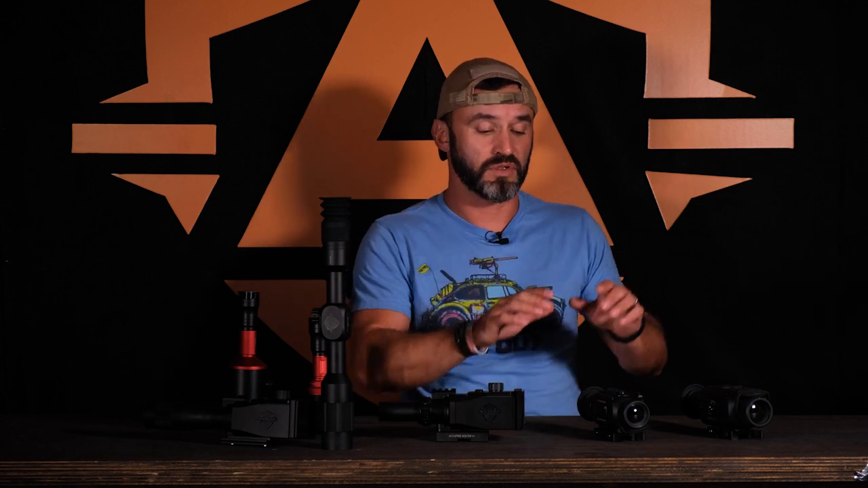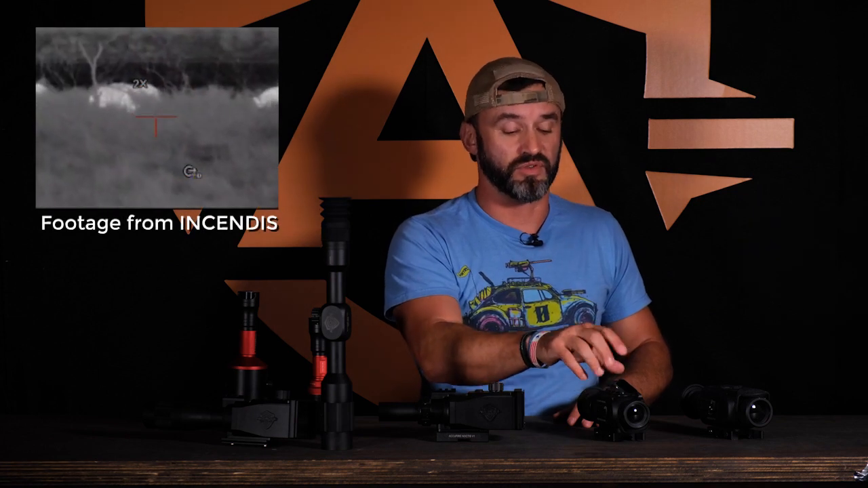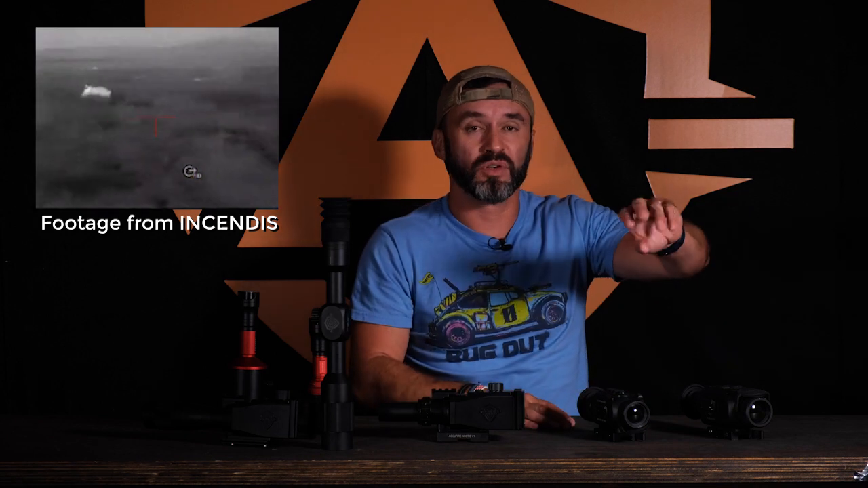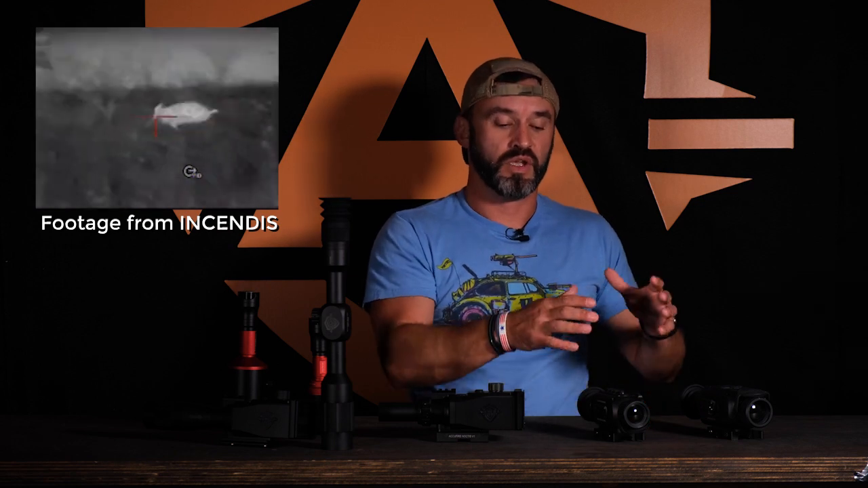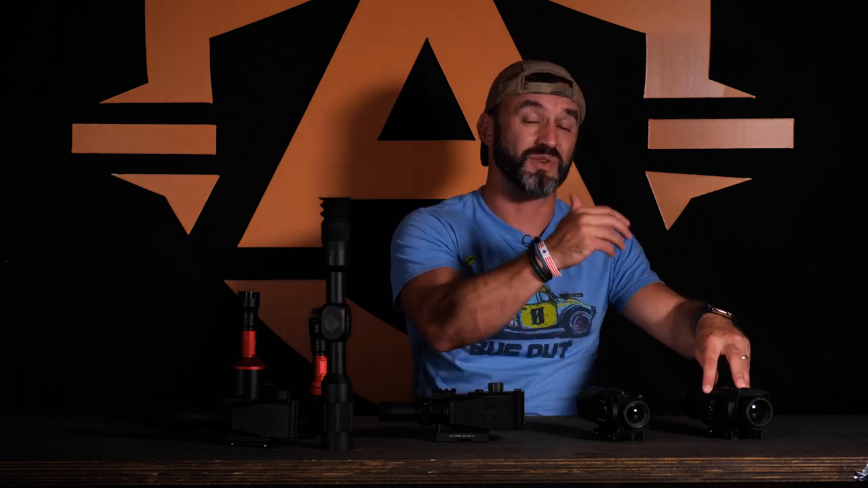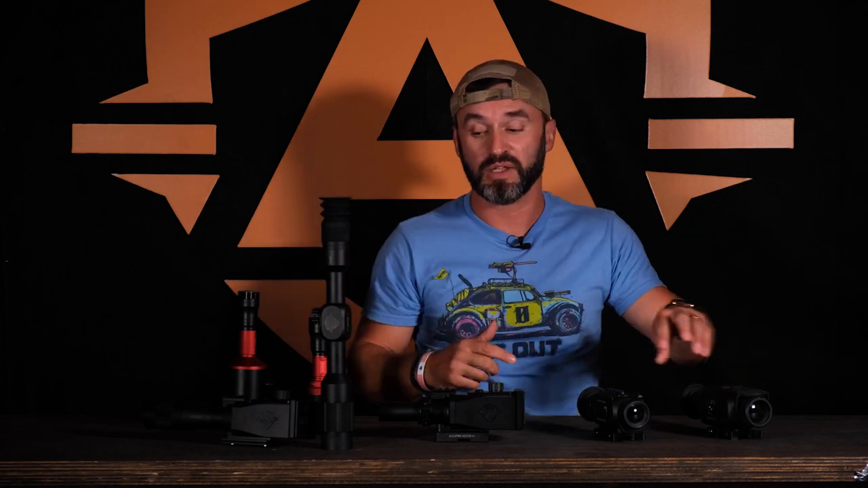Now here's the difference. With a thermal, if something's hidden and you don't know what's out there, this thermal is going to let you know. There's heat trackers, all kinds of things. You can see everything, every little squirrel, every little chipmunk. But now your depth perception is off a little bit. So it's really good to spot, so you can see things that you didn't know were there. That's why a lot of people use thermals for spotting, because it gives you heat signatures and bright spots to say, hey, there's something there that you can't see with your naked eye.